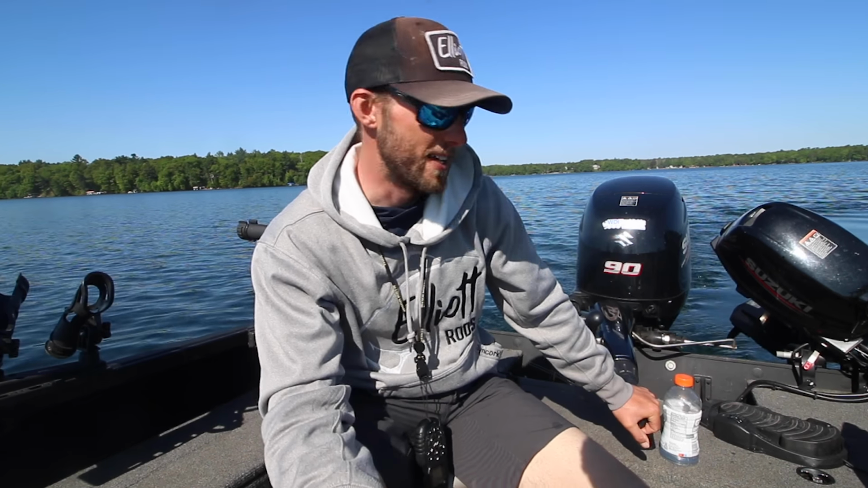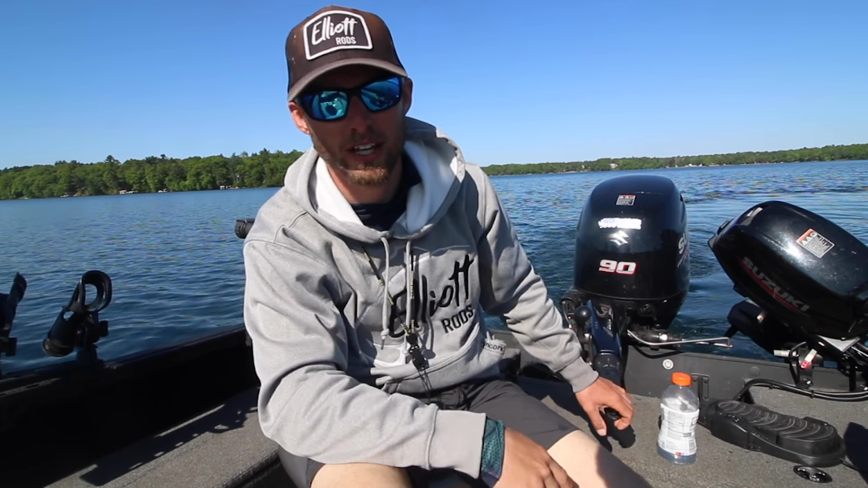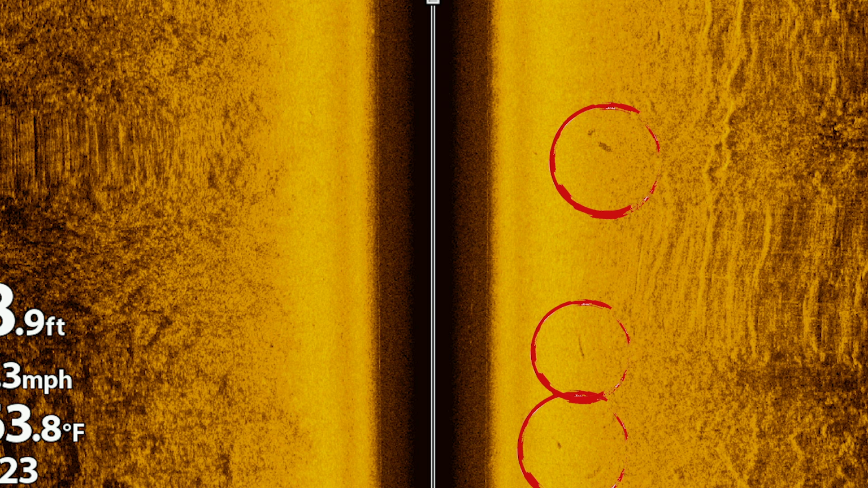All right, so here's another scenario. Now we're driving down, this is a big weed flat. It's basically 5 to 13 feet. There's weeds throughout this whole area here. And I already took the screenshot, so here it is. And this depends on what lake you're on or what spot you're on. This lake has a few of each.